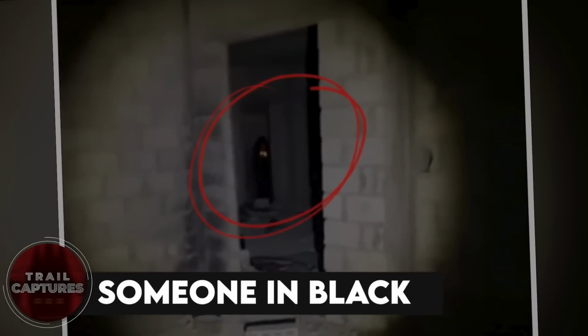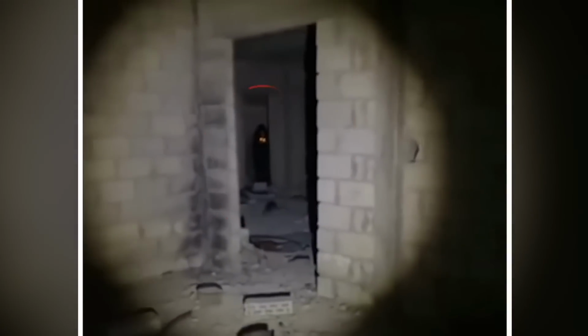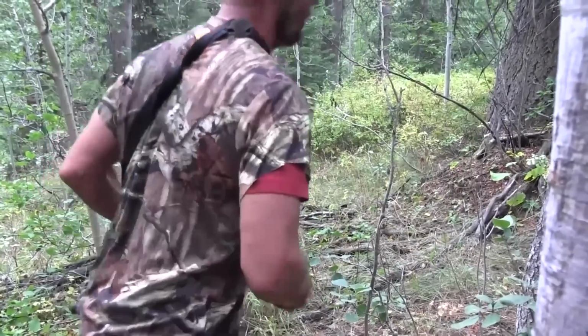Someone in black. Two guys thought they were the paranormal experts, so they went into an abandoned building to see what they can catch there. And they ended up with this creature dressed in all black. Being all brave, they tried following the thing, but when they got to where the creature was, it had already vanished.